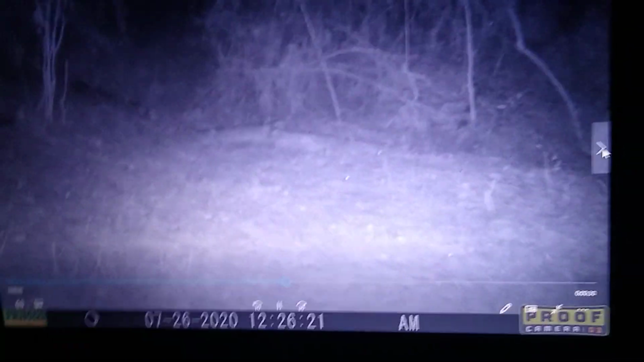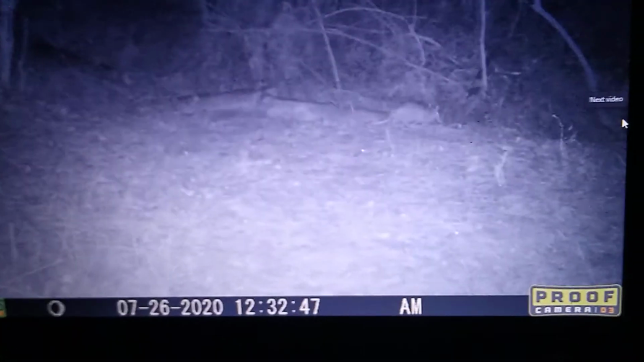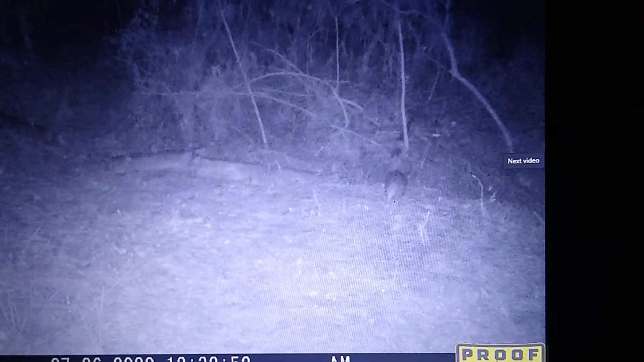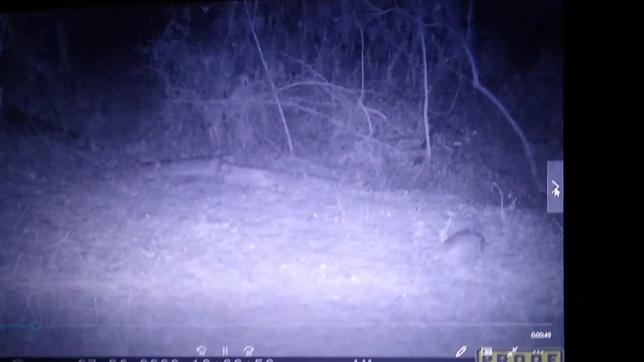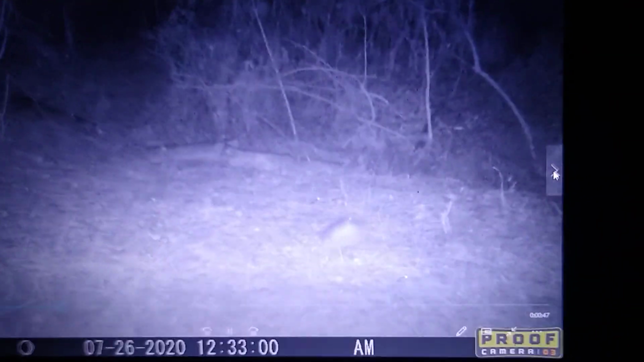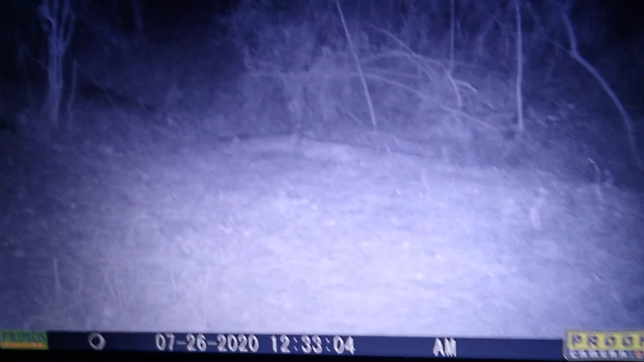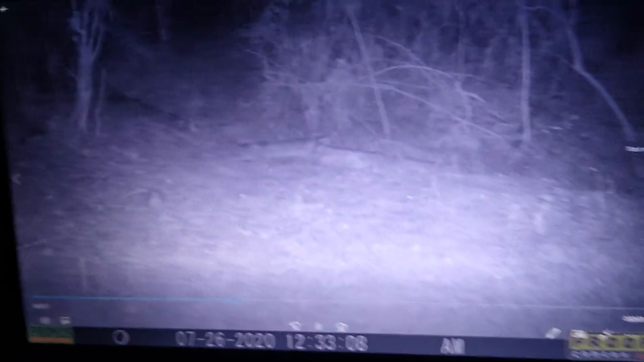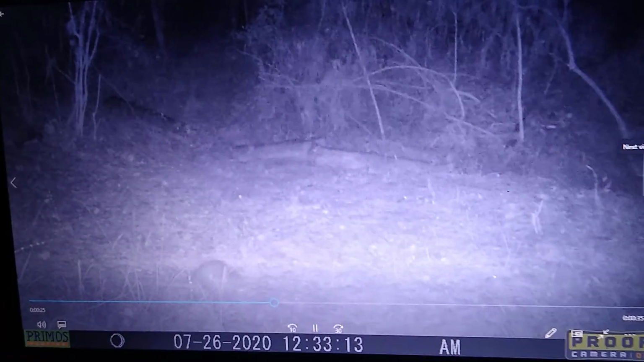I wish something would come by and catch one of them frogs while the camera's rolling. There's that armadillo. That's a pretty big one right there. He's on the look for something to eat.